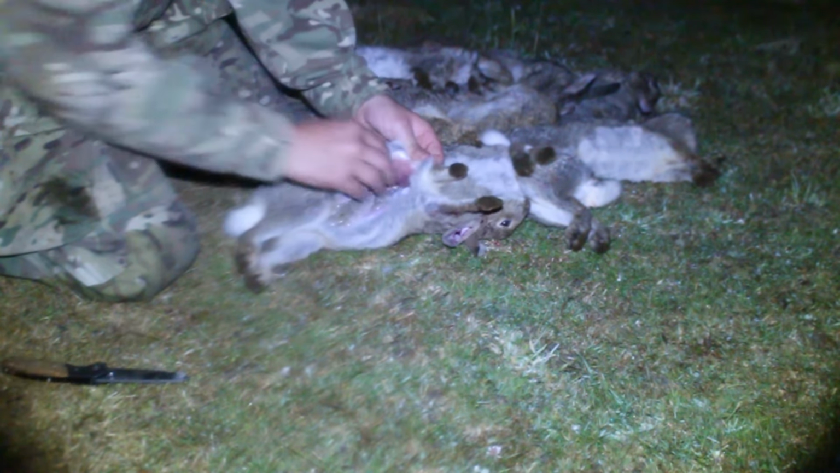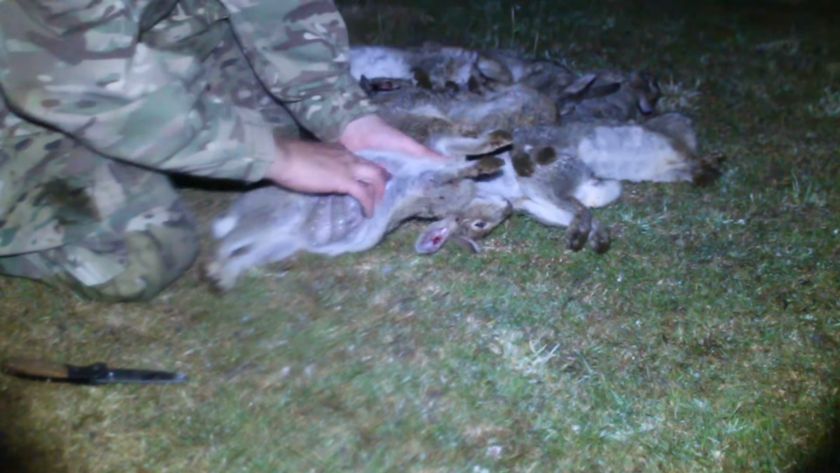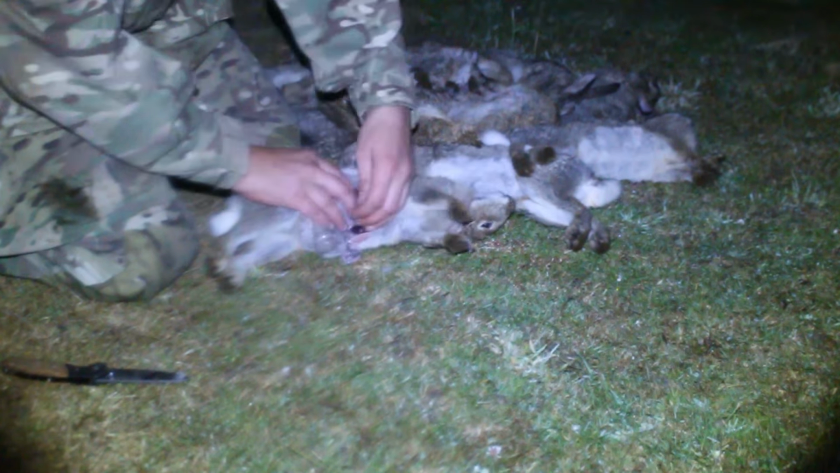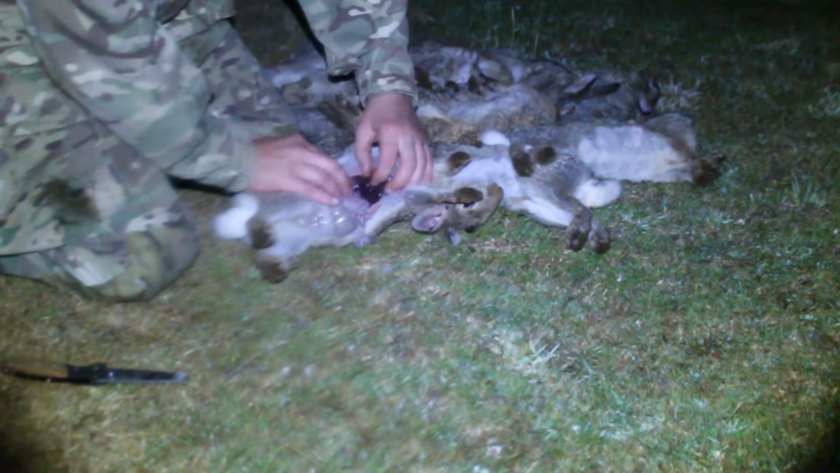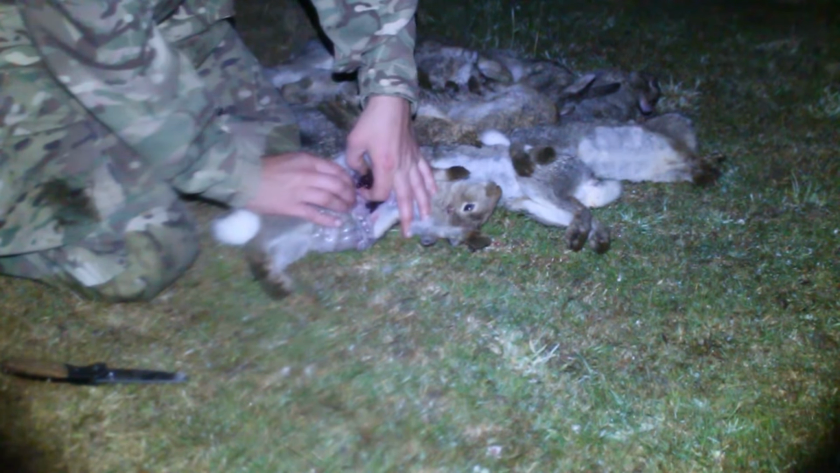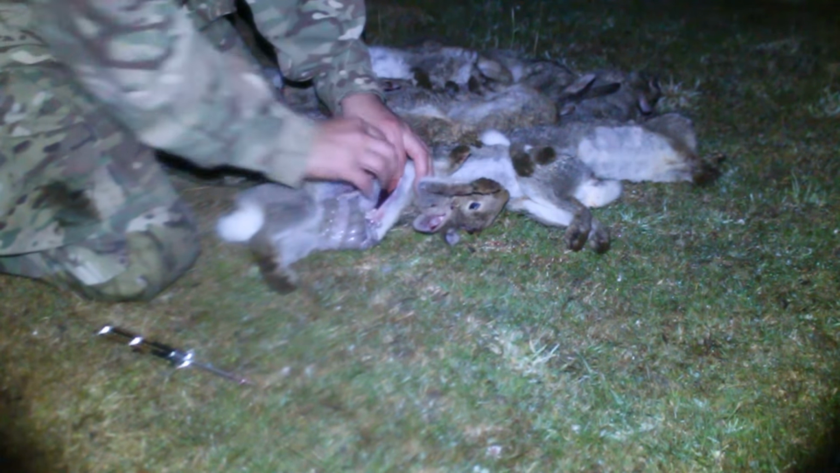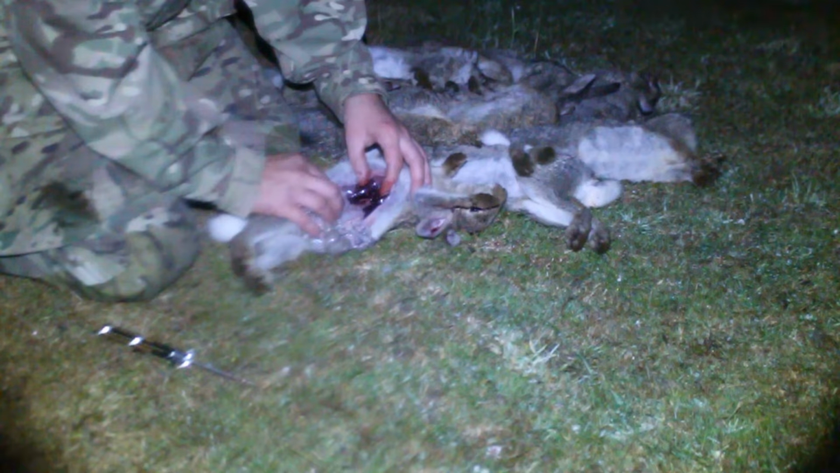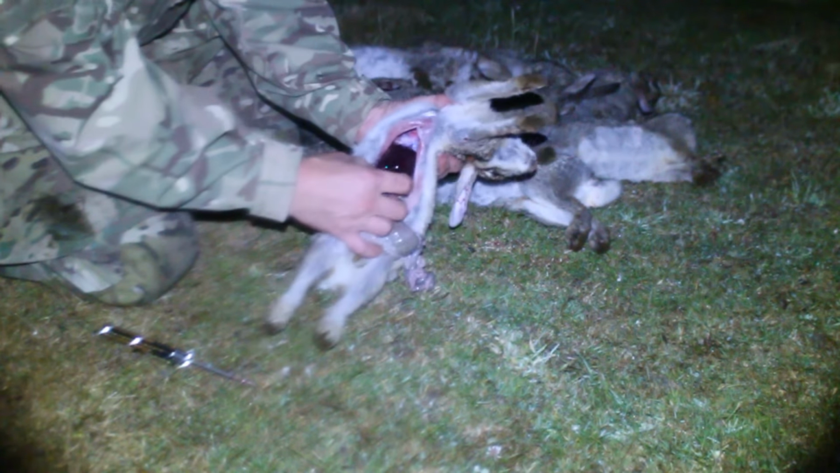So here we are now, fully opened up. Pull the sleeve up, get your hand in, get the guts out. What I'm trying to do here is separate everything from the upper part of the cavity whilst trying to leave the liver, lungs, heart and kidneys inside the carcass. Just whip them out here, look.